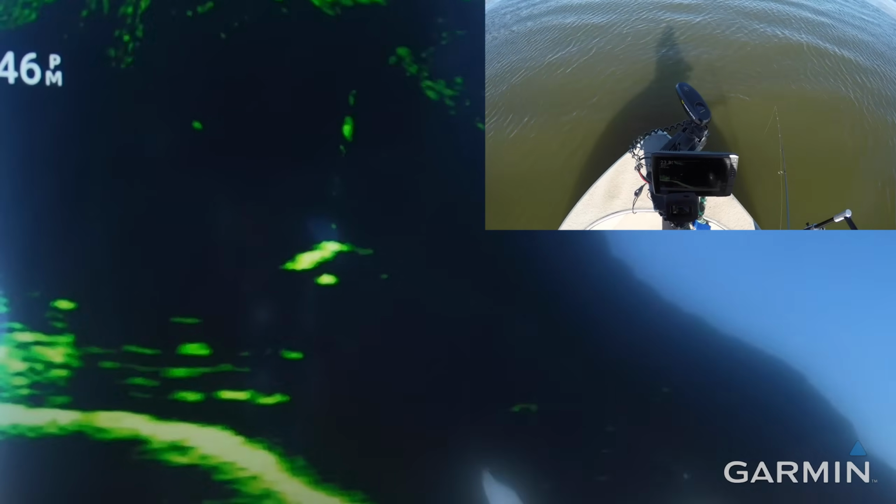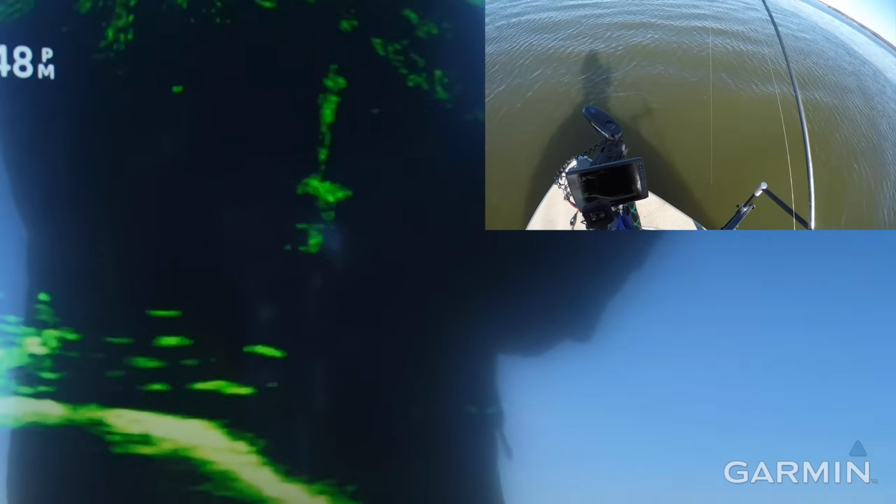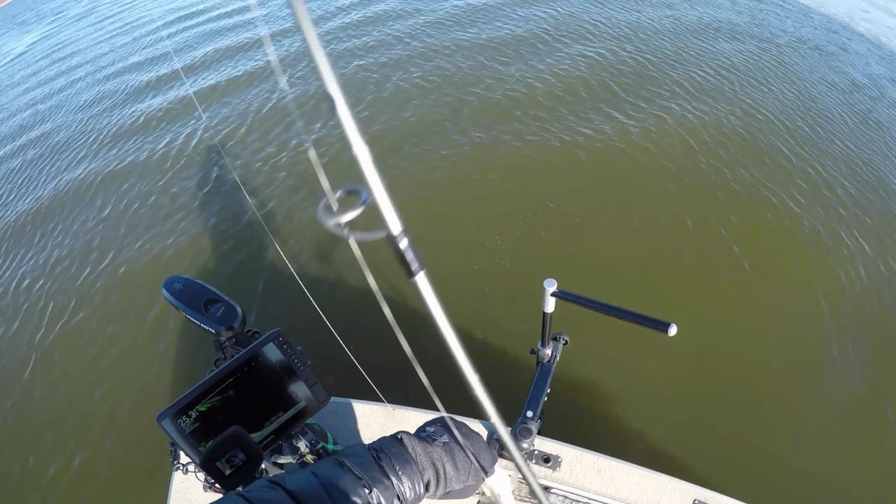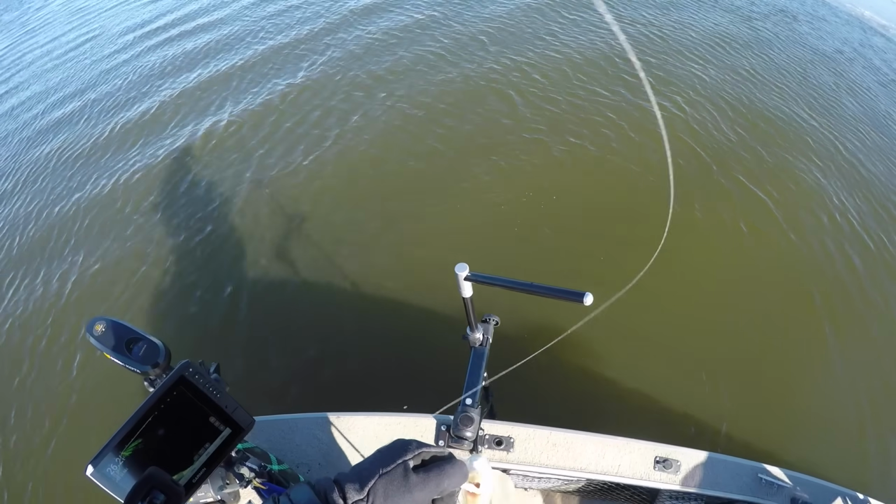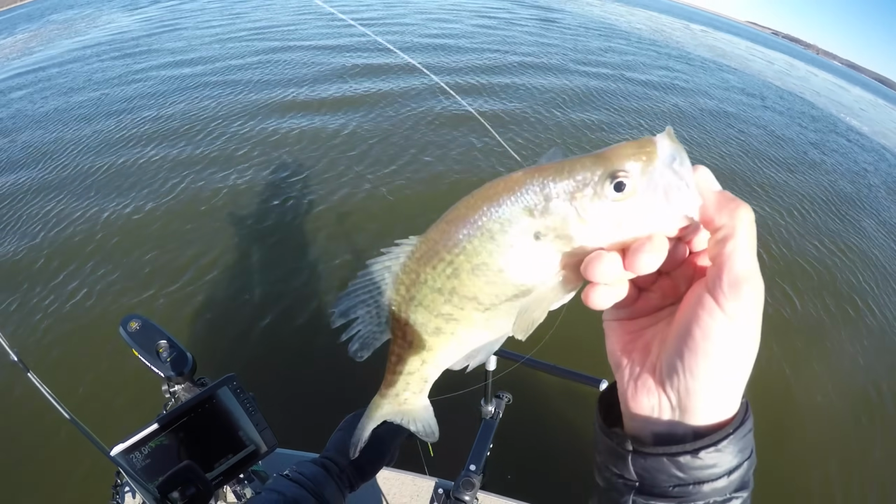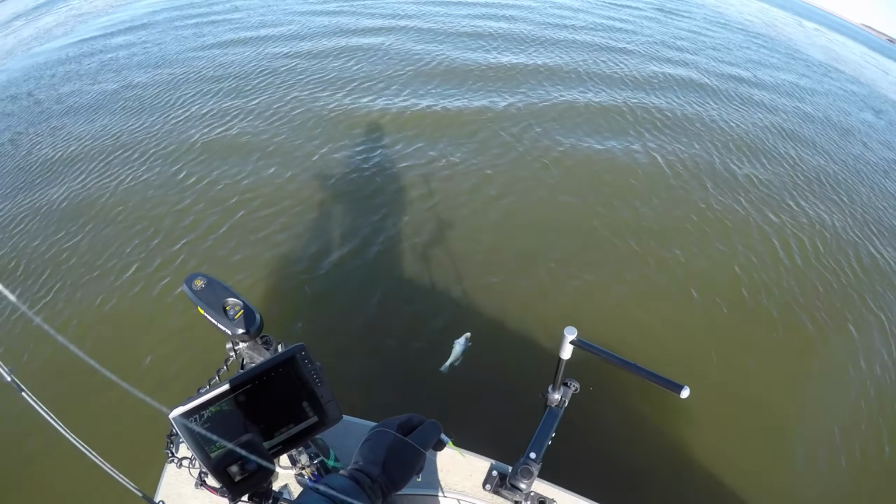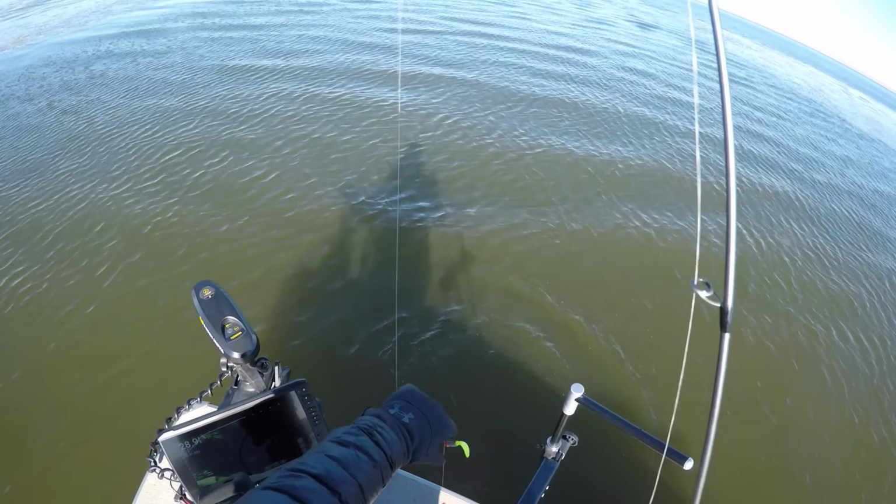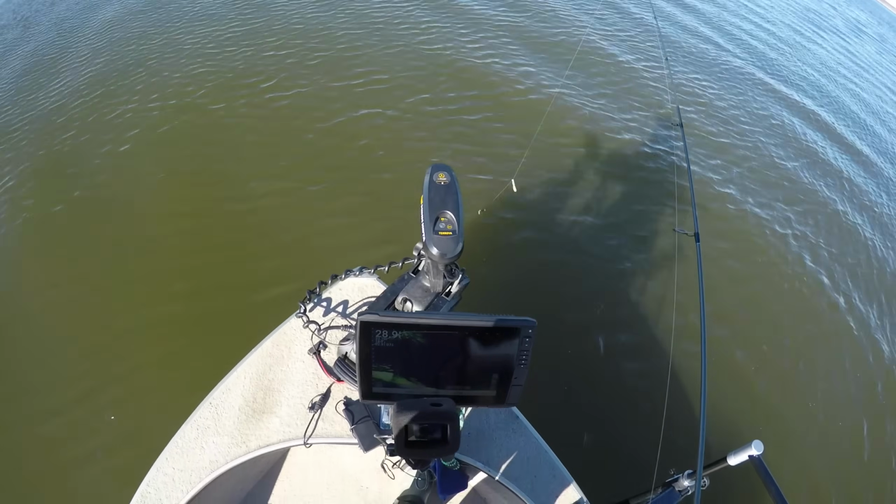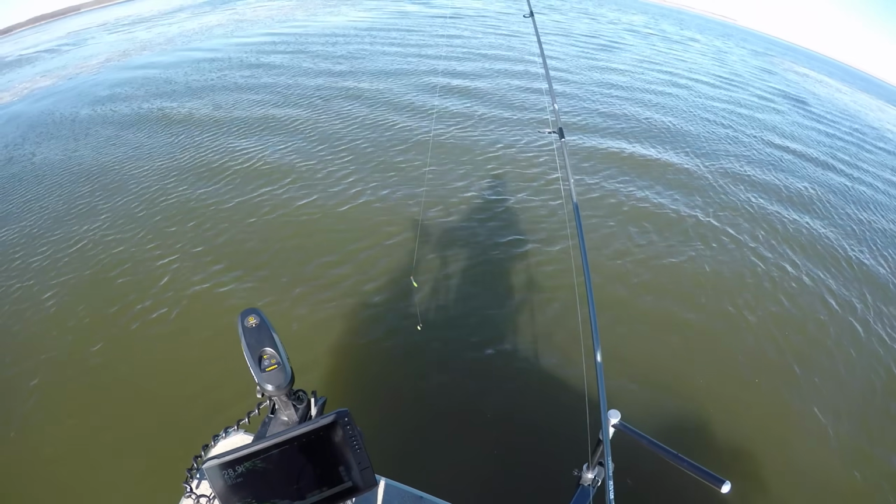Eat it. And I got him. Freaking got him on the silver and chartreuse. Swing him in. That would normally be a red and chartreuse, but the one that I had rigged up just happened to be silver. He wanted it and he crushed it. So again, we'll catch a couple more just to show you guys what's going on and just get out of here.